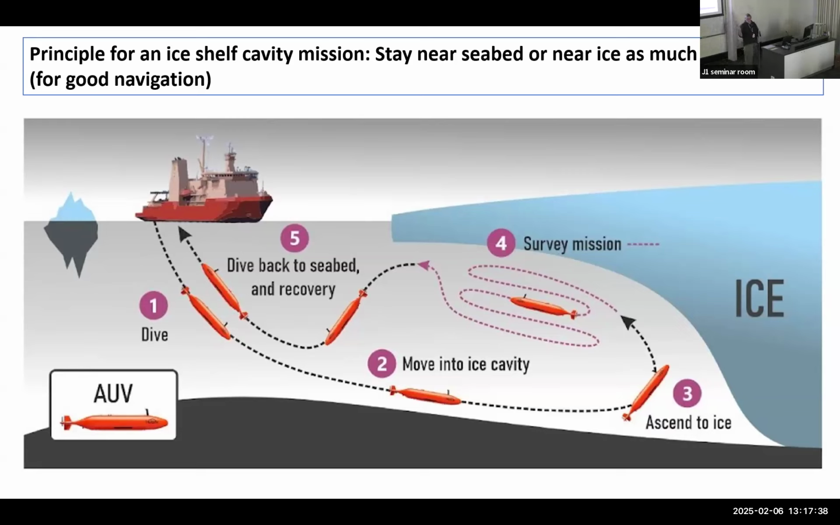So if you have no communication with it, when and where does it know it needs to ascend? It's programmed beforehand. So you have to have an idea of what the shape of the cavity is. Yeah, exactly. So that lowers the risk.